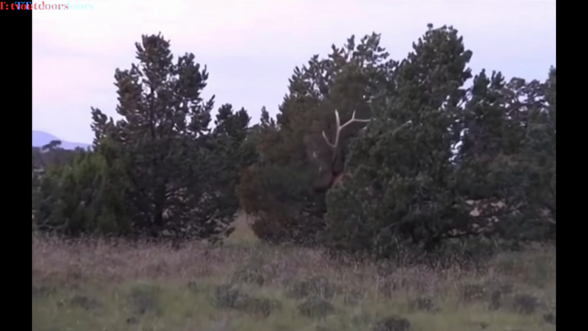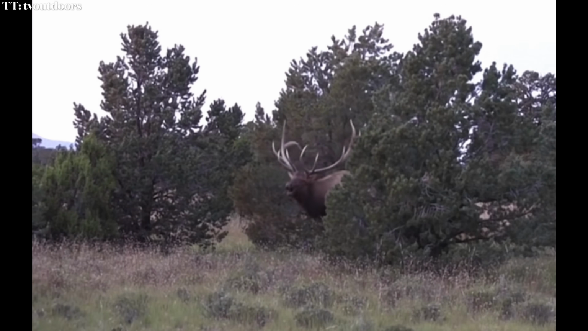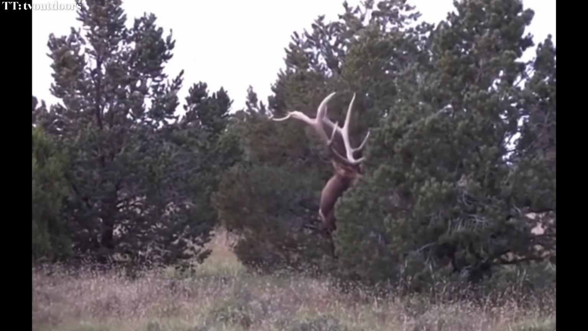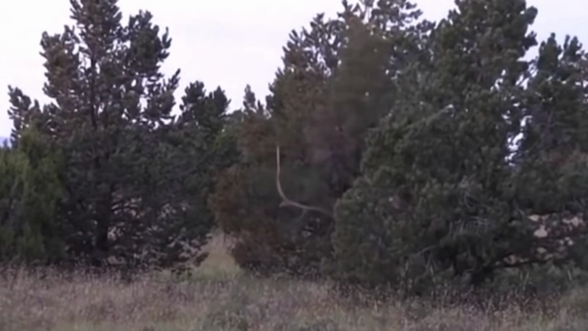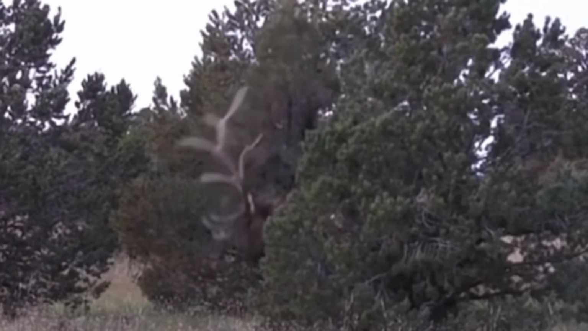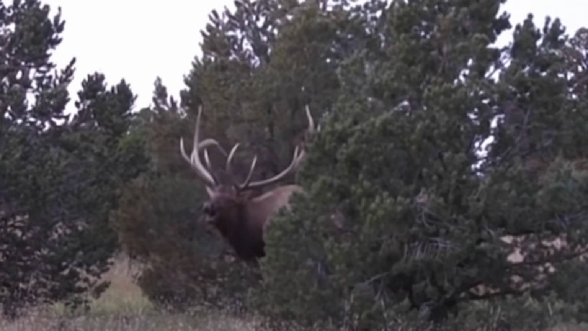Carrying on with the theme of the last clip, here is another clip of a bull elk caught on a trail camera. The elk begins scratching its antlers on this tree. You can see how much power these animals possess here. Just its head moving up and down like that caused the tree to move like crazy. But then it turns and begins screaming.